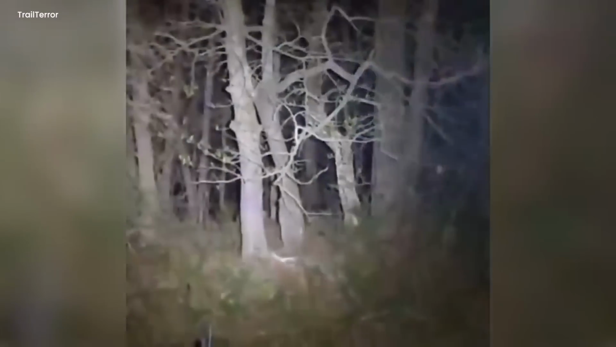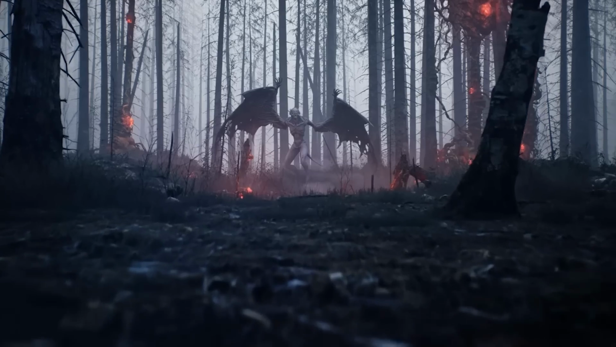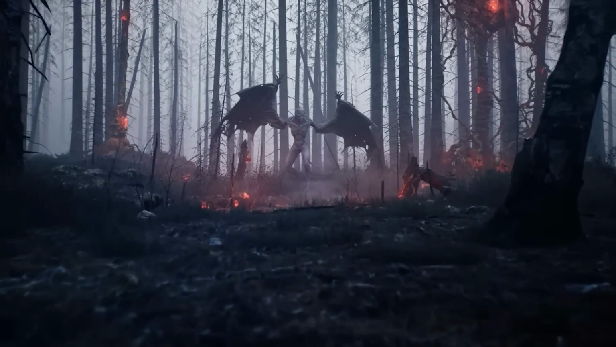Initially, they thought the woods were inhabited by coyotes, and those eyes shining through pitch-black darkness were of coyotes. But there was more to this mystic encounter. Those vicious eyes looked nothing like coyotes. They were daunting, spooky, and frightful. This spine-chilling incident raised questions about the disconcerting nature of abandoned forests that could be home to abnormal creatures.